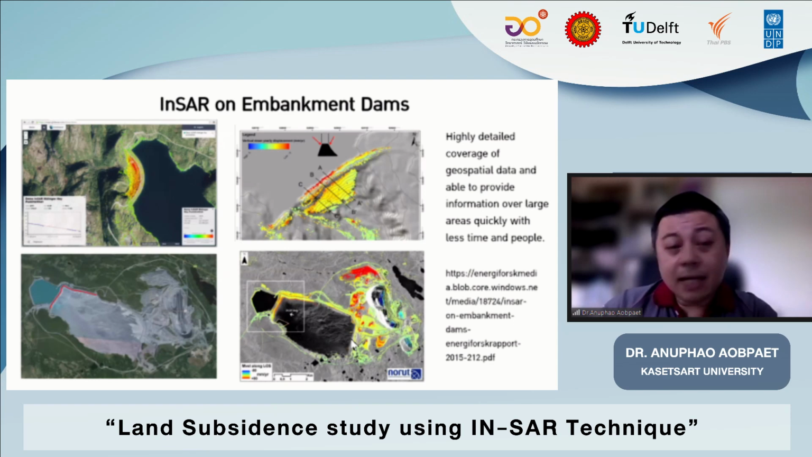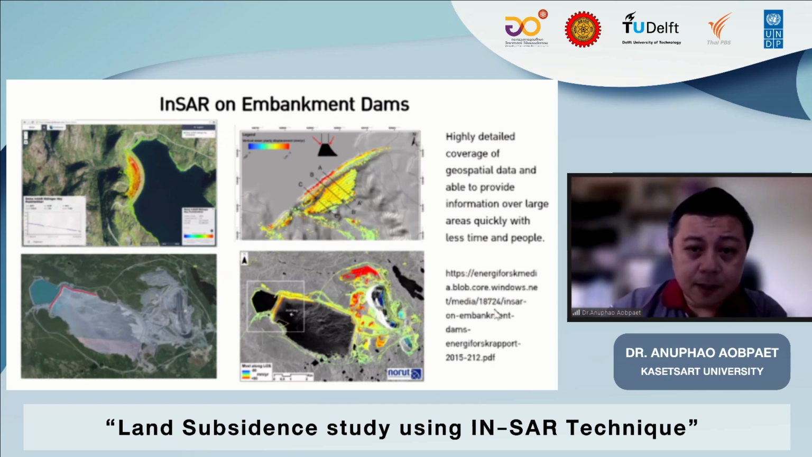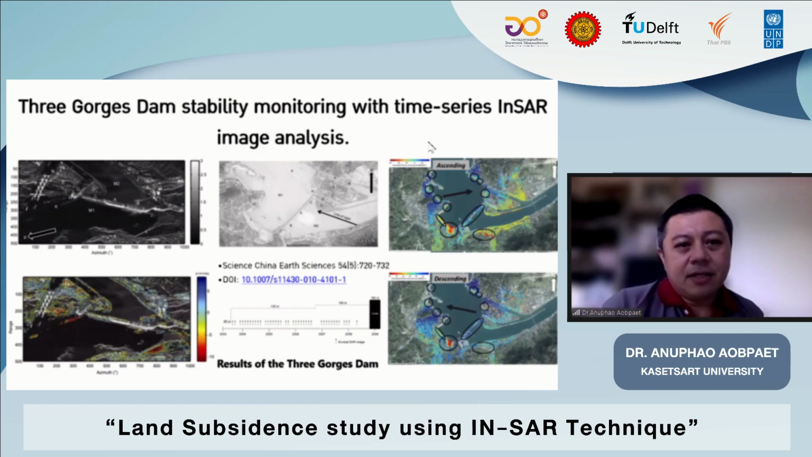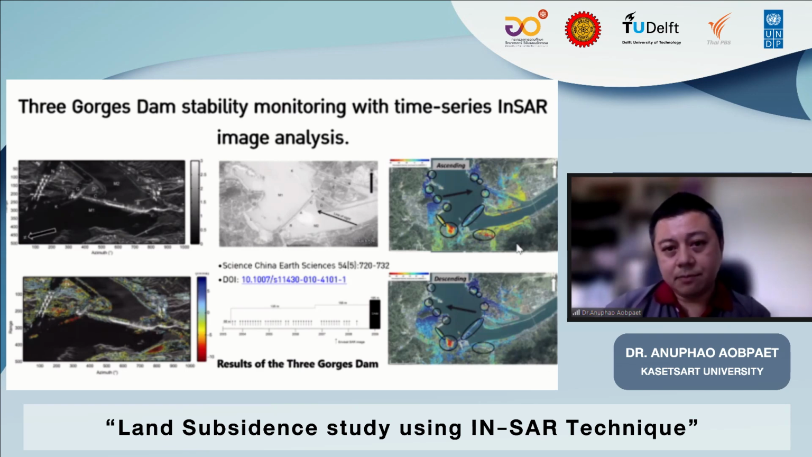And then look at other areas, like InSAR for the embankment dam in Norway. We can monitor the big structure. In China, they also have time series InSAR for Three Gorges Dam monitoring.